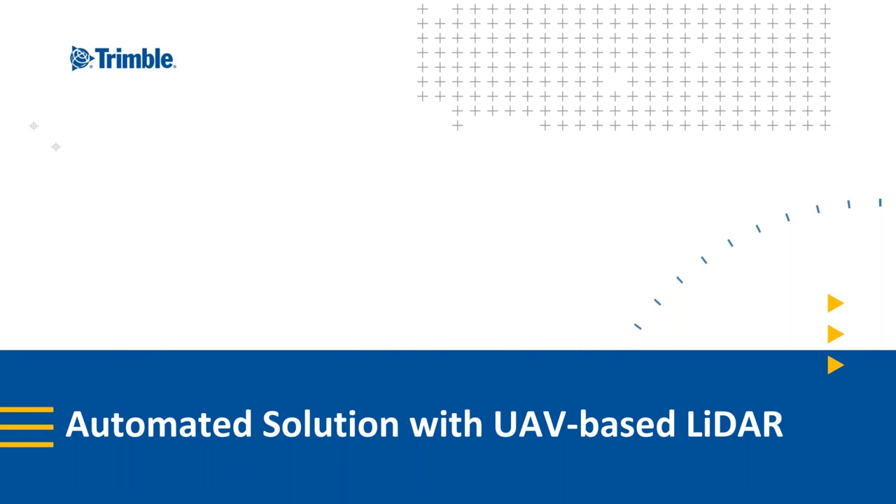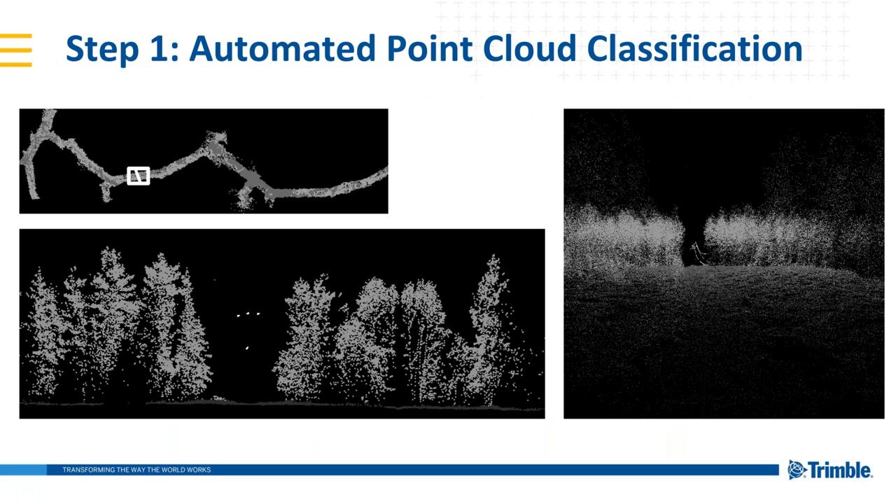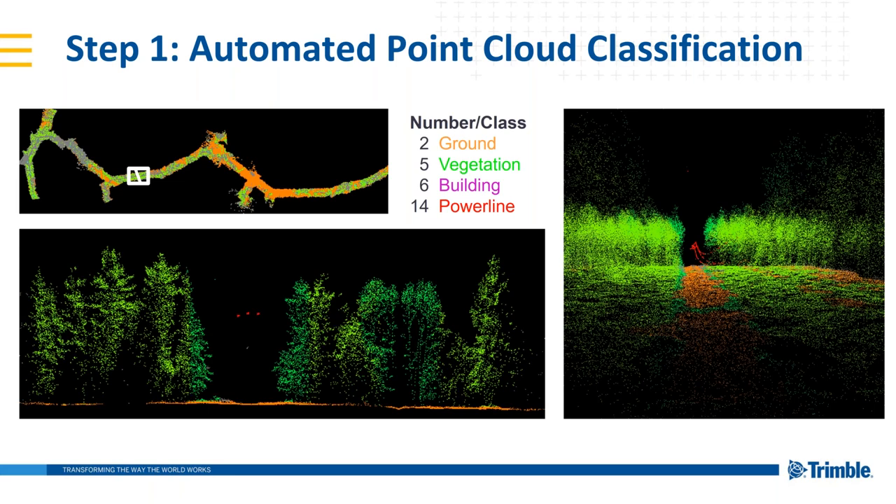Just to give a quick overview, what are we really doing here? Step one, we're looking at automated point cloud classification. So we're getting, if you will, sort of a naked point cloud. It comes in, there's no classification. And what we're going to do is give it some classifications here. We're going to automatically classify ground, vegetation, buildings, and power lines. Buildings if they're there, and the other things as well.